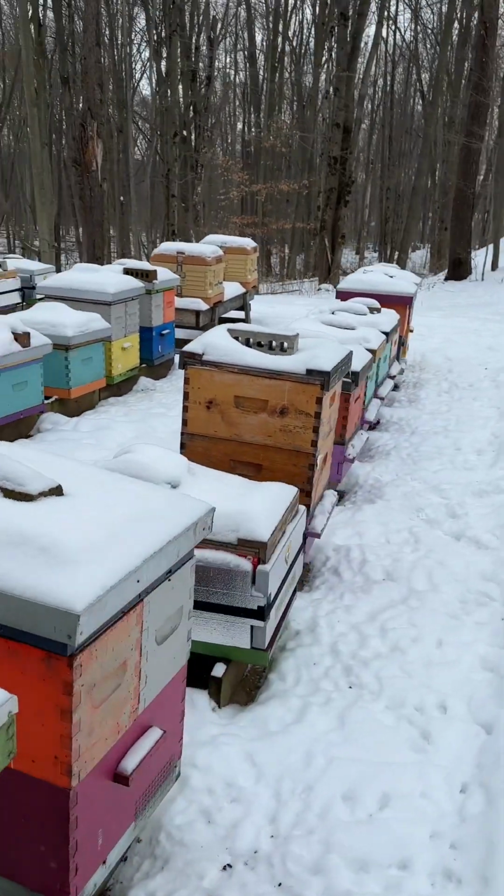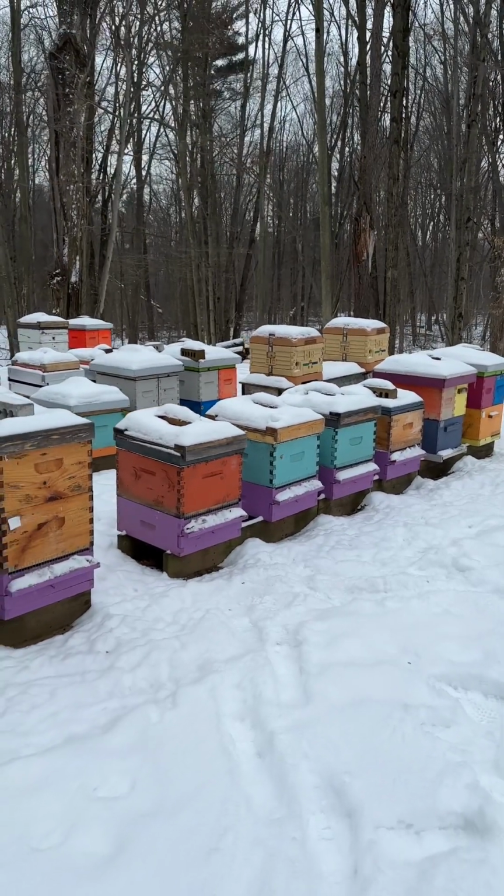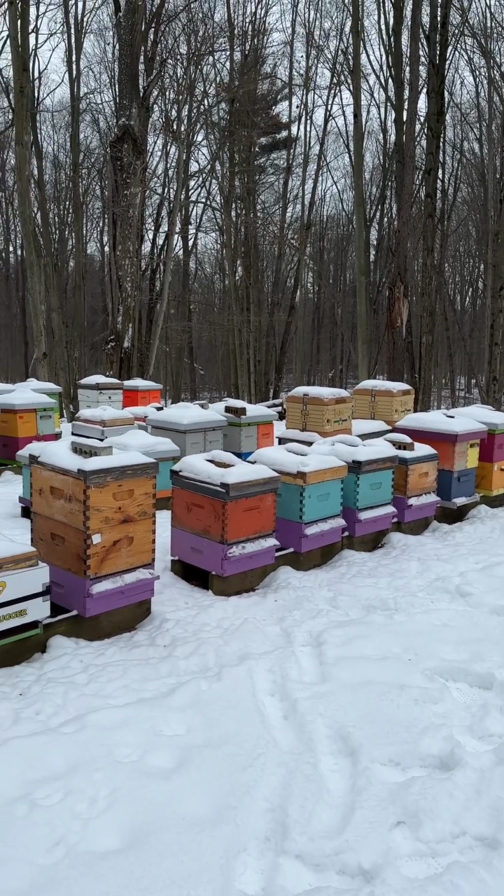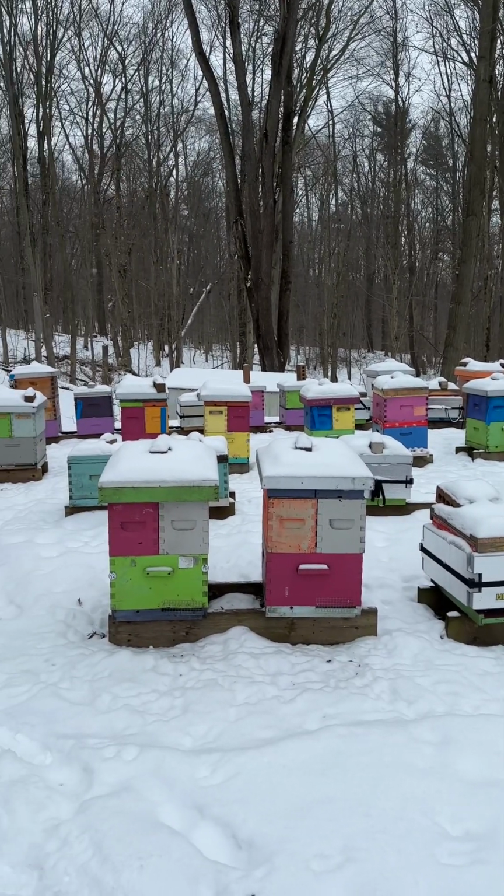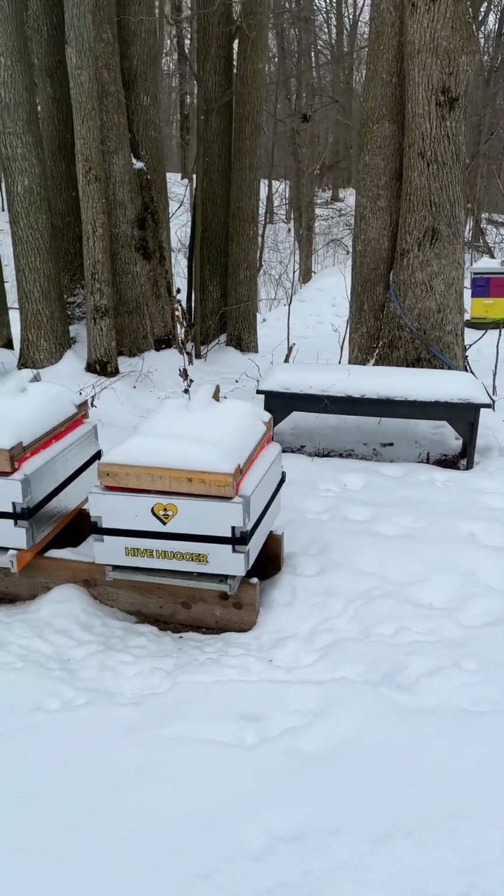Maybe in a few weeks, maybe we get a little bit of warm weather and crack a few and see what's going on. I am very anxious to get into them. I know it's early, but I honestly miss being in the beehives. I miss doing the work. Even though I'm old and it's slowly killing my body, I miss doing the work.